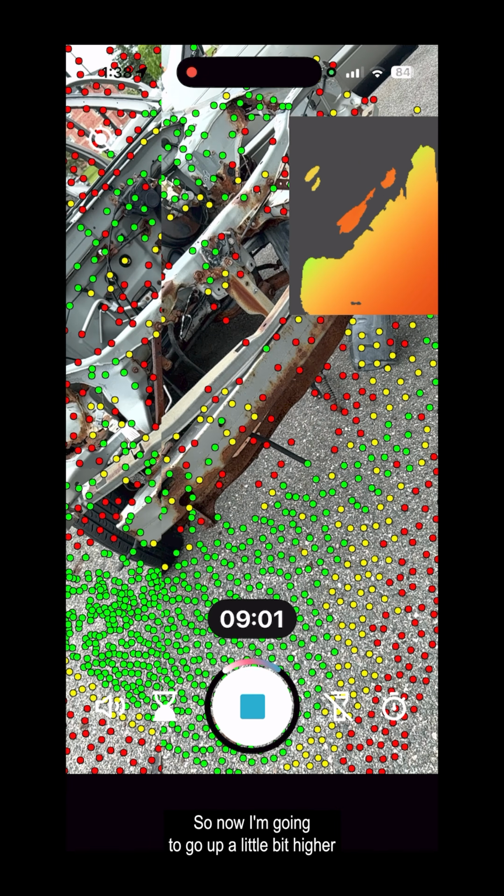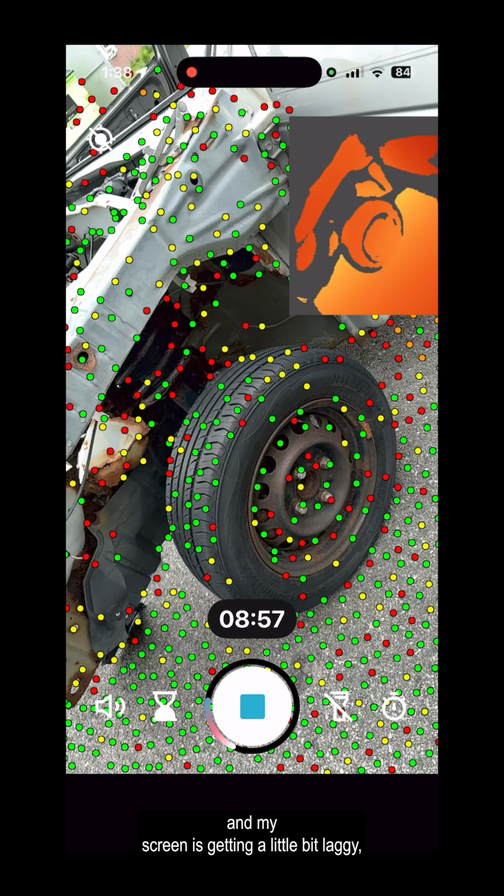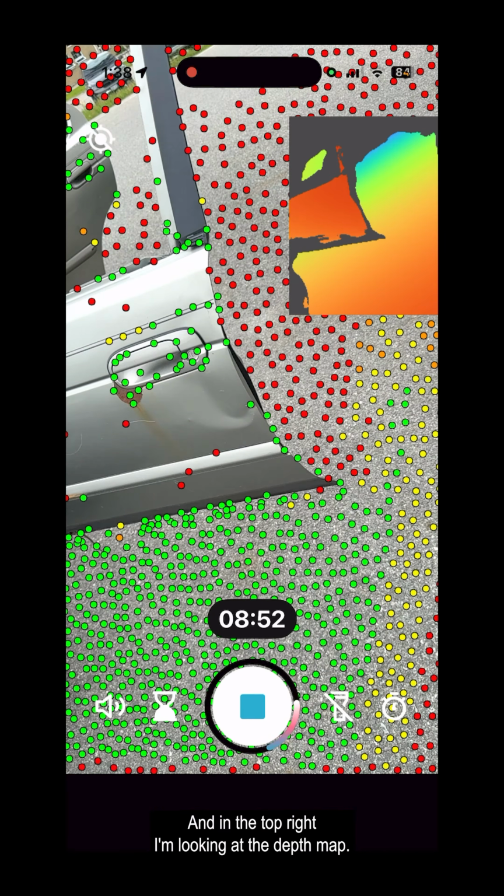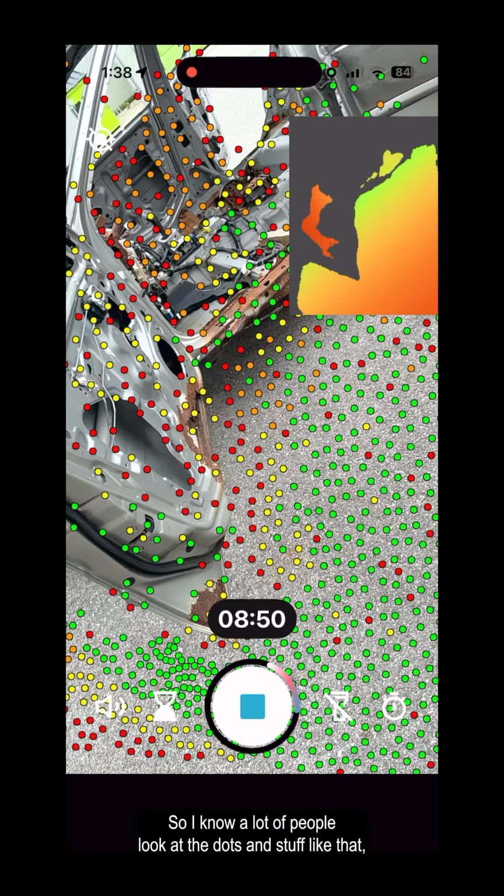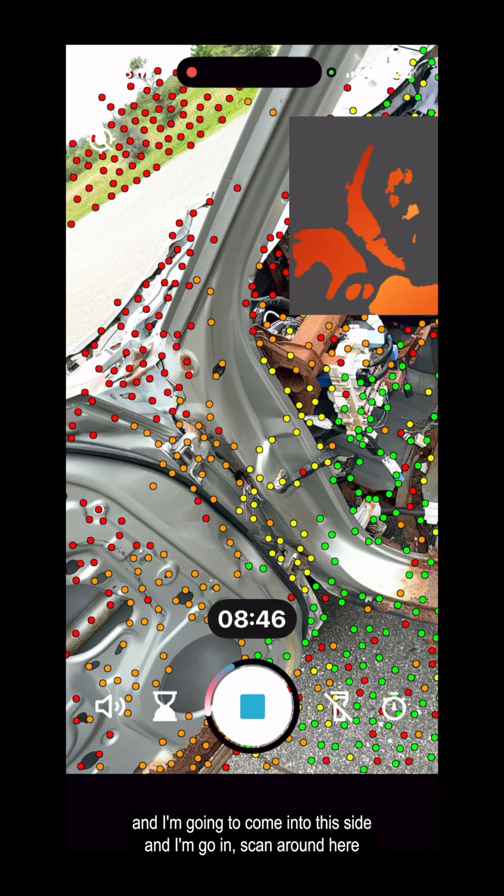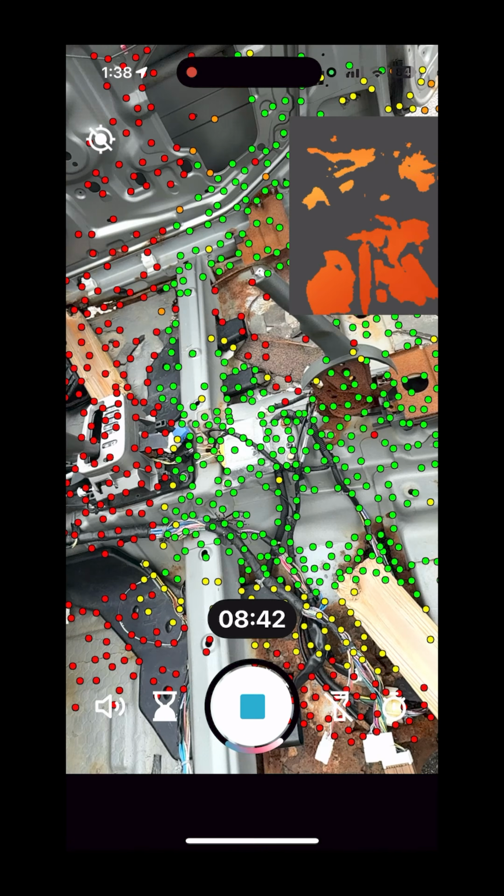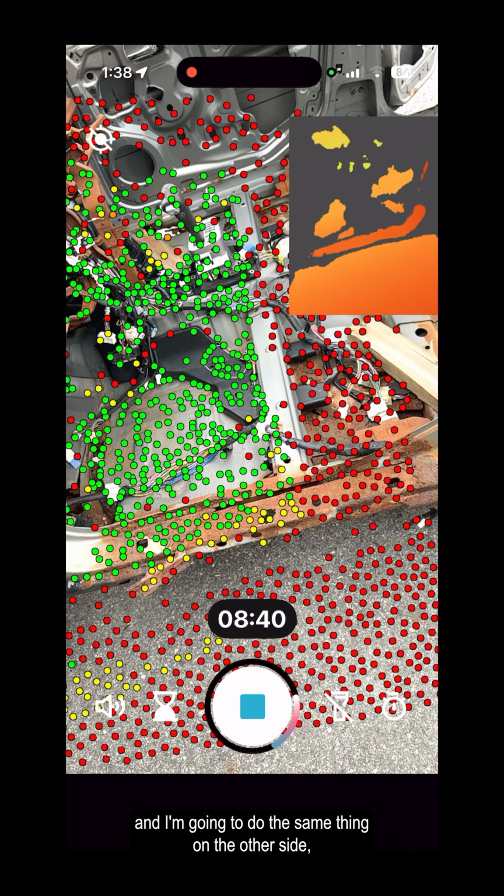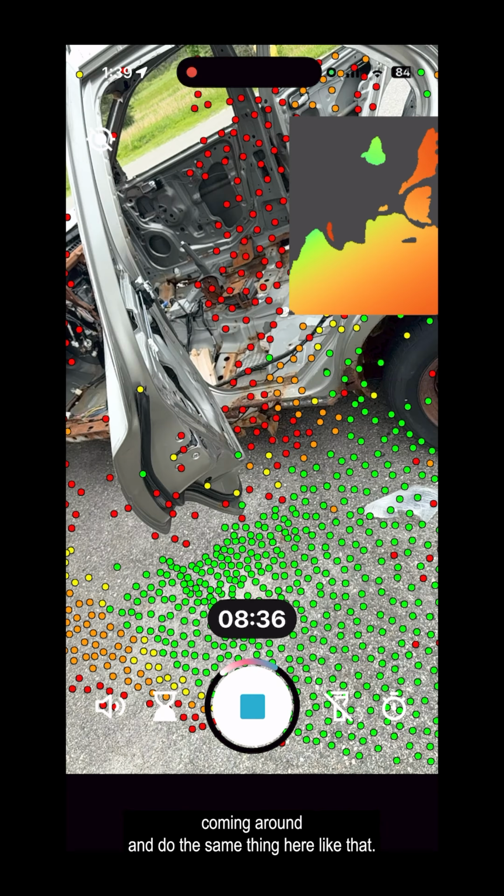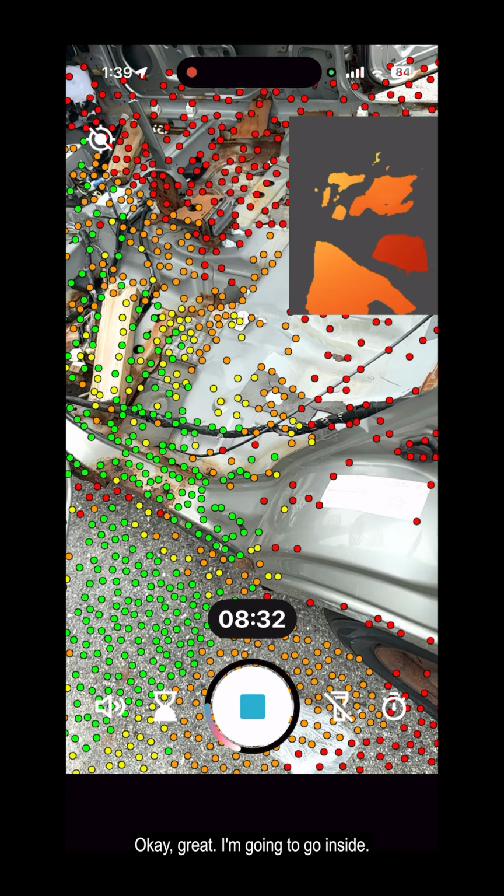Now I'm going to go up a little bit higher, and my screen is getting a little bit laggy. That's probably because I'm doing the screen recording as well. In the top right, I'm looking at the depth map. I know a lot of people look at the dots and stuff like that. I'm going to come into this side, go in, scan around here, and do the same thing on the other side, but still about halfway up the vehicle. Coming around, I'm going to do the same thing here. Like that. Okay, great. I'm going to go inside.